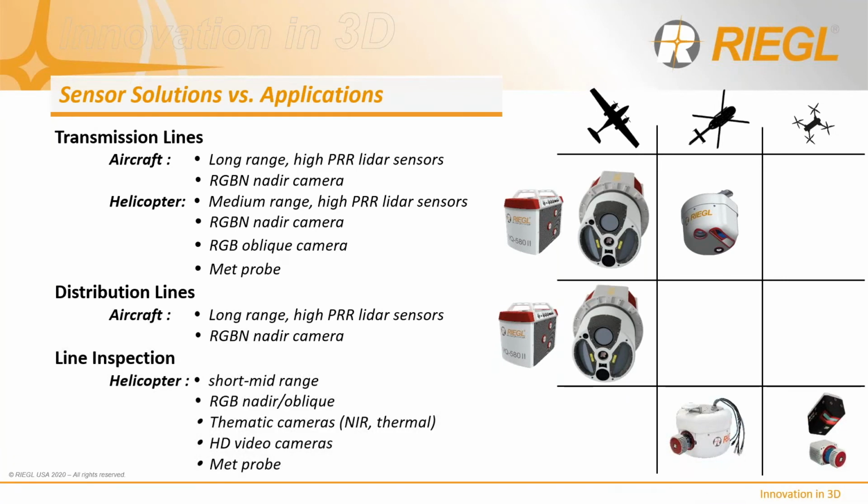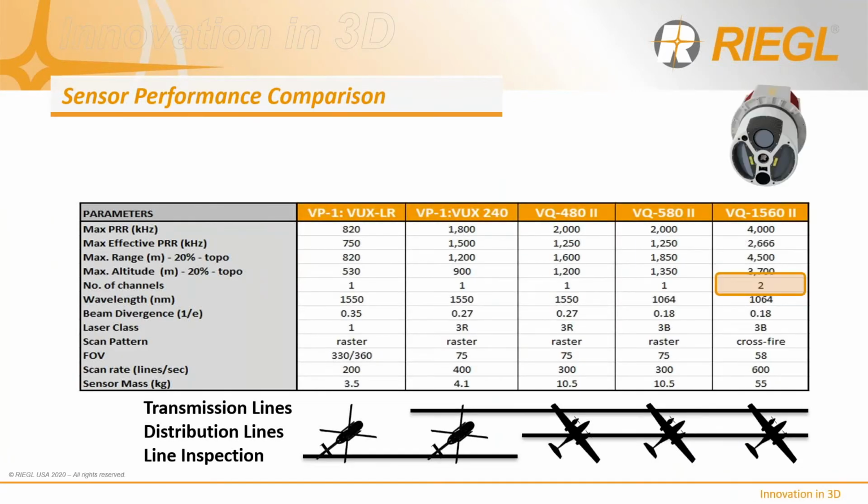For line inspection, we recommend the VP1 pod with VUX 1LR or the standalone VUX 1LR and VUX 240 sensors for UAS installations. These sensors have the range performance to enable collection on either platform for maximum flexibility and scalability. Here's a closer look at some of the specifications associated with each sensor solution for each asset class.